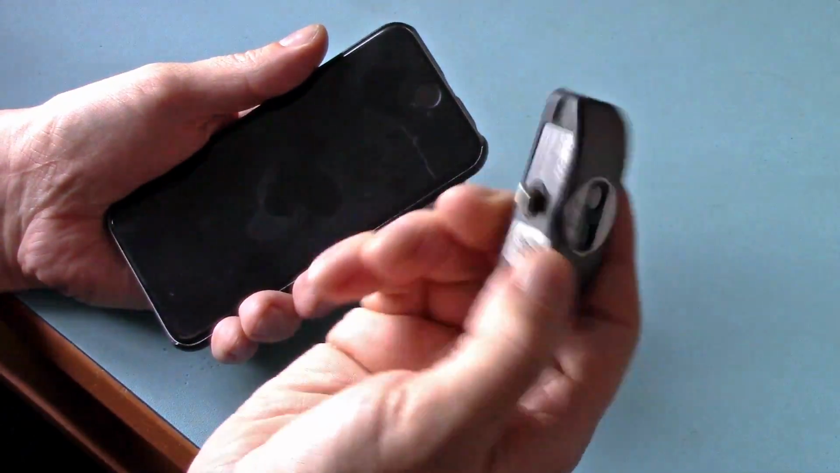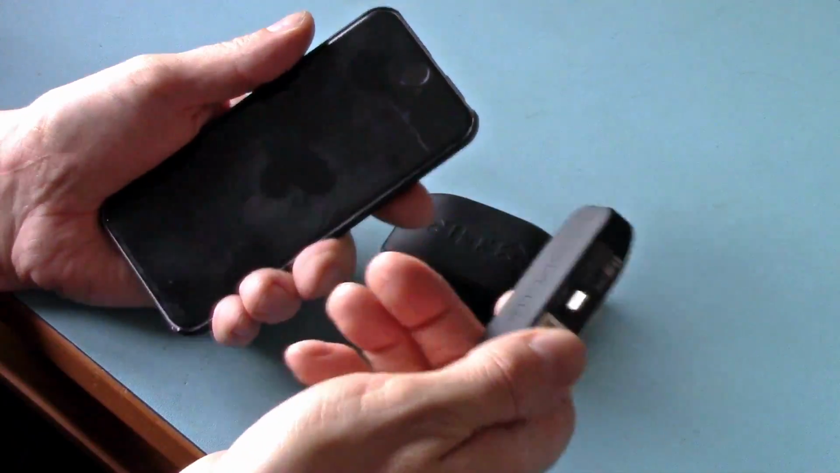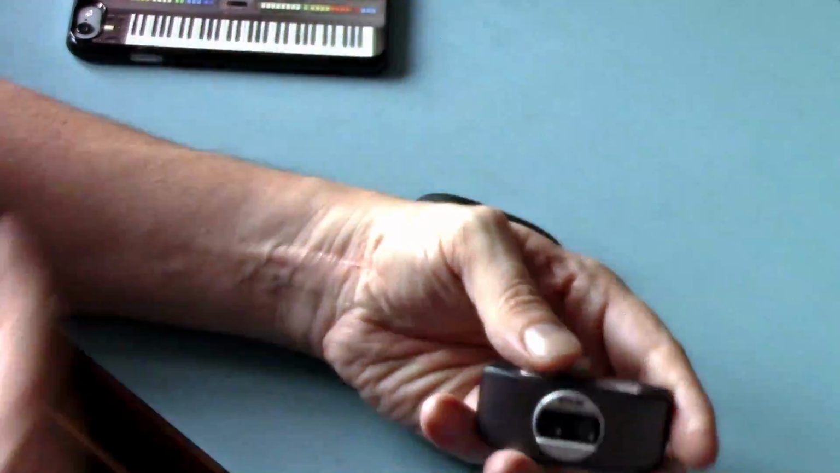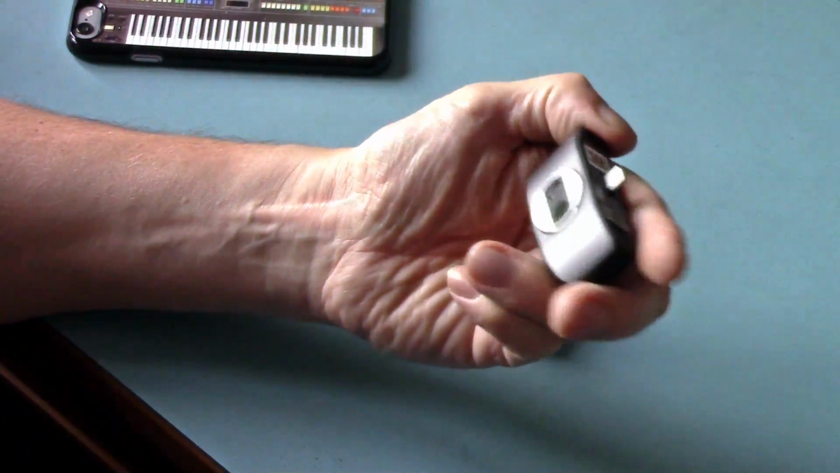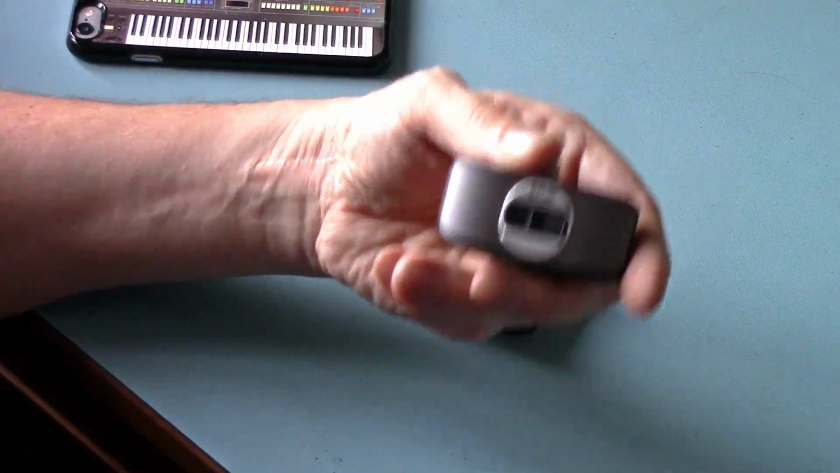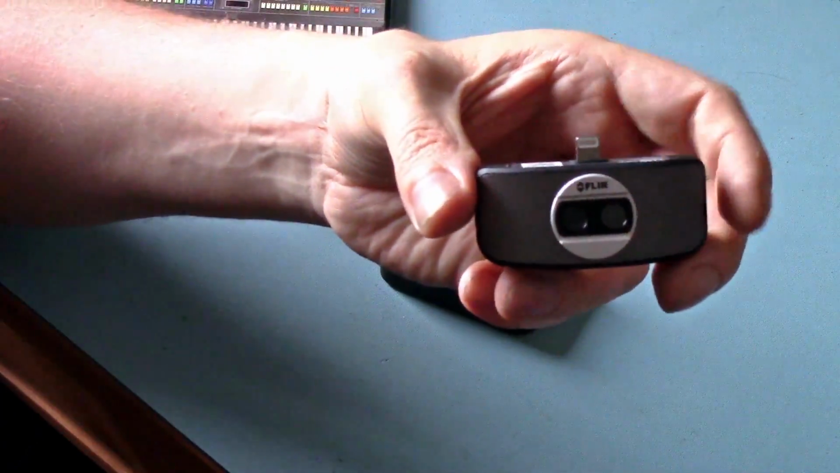The lightning cables are reversible, and unfortunately the micro USB that the Samsungs use are not. So you get a little benefit if you've got the iOS, a nice little touch. If you haven't, then a rear facing camera for this is fine anyway. It's hardly like you're going to do selfies. Well, you might do. You might want something for your Facebook profile picture or something like that.